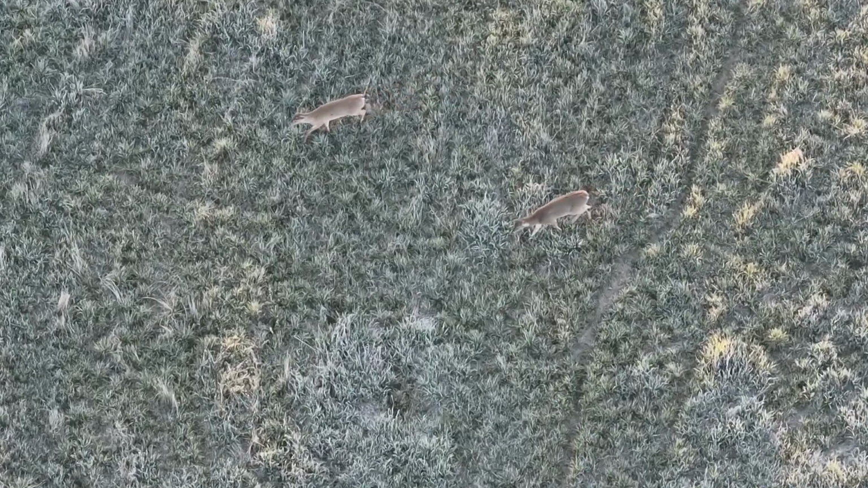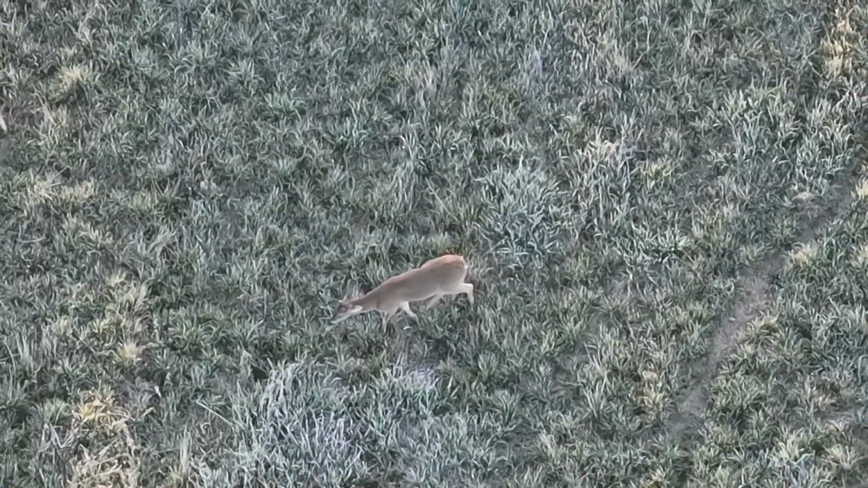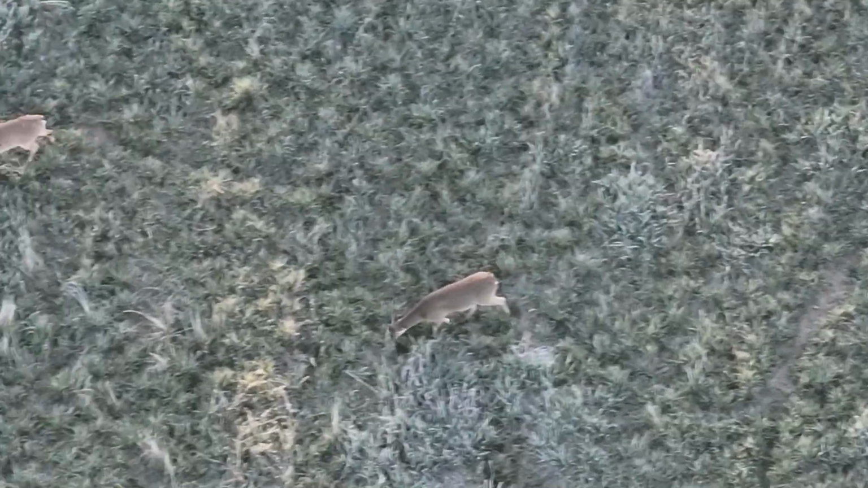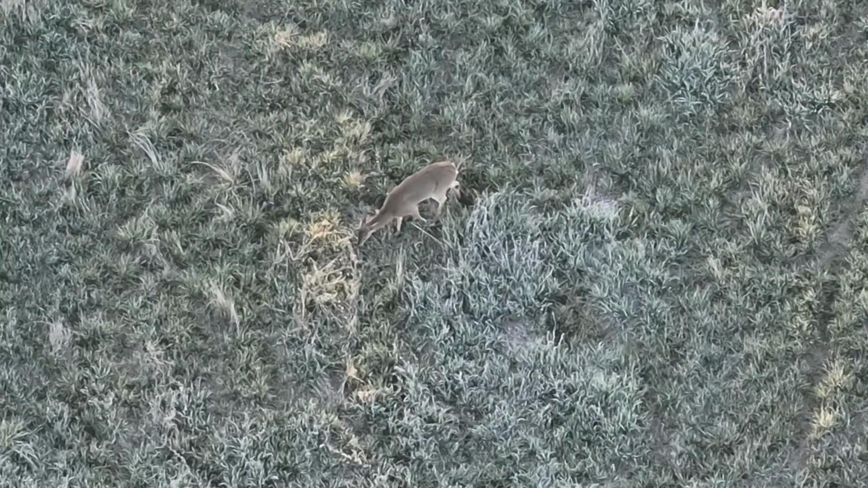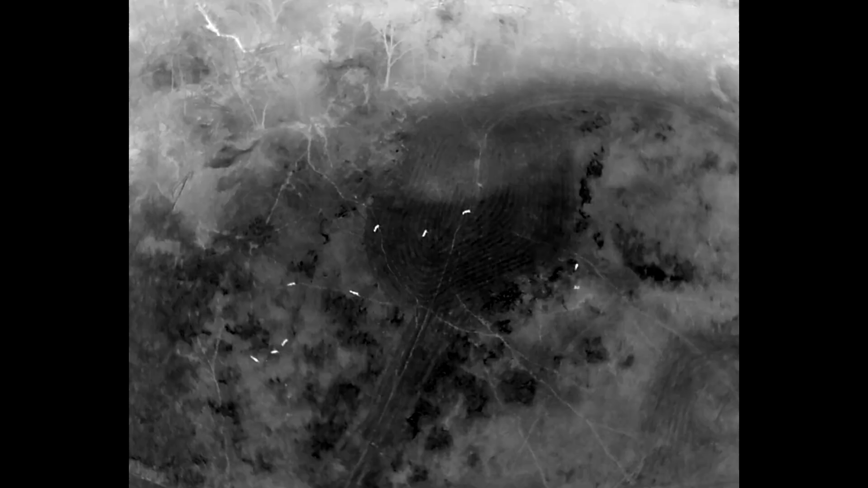But as we go here, and I zoomed in a little bit, you can definitely see the protruding antler on this animal. I'm not sure if that hurts. I know it's one of the fastest growing things in the animal kingdom.